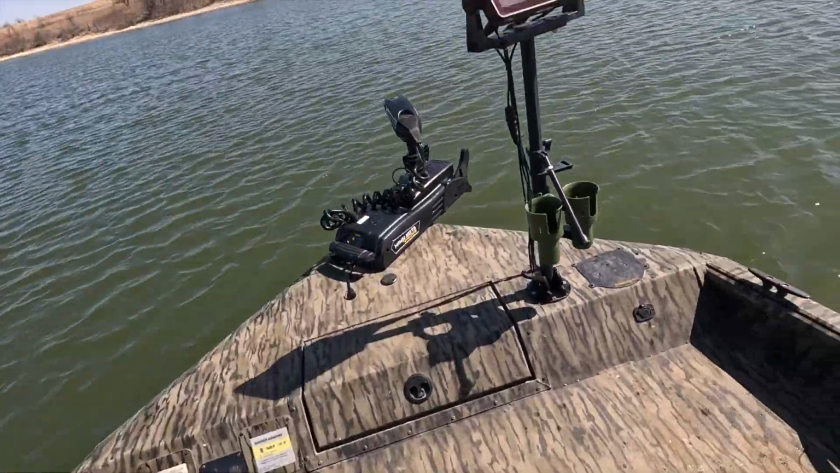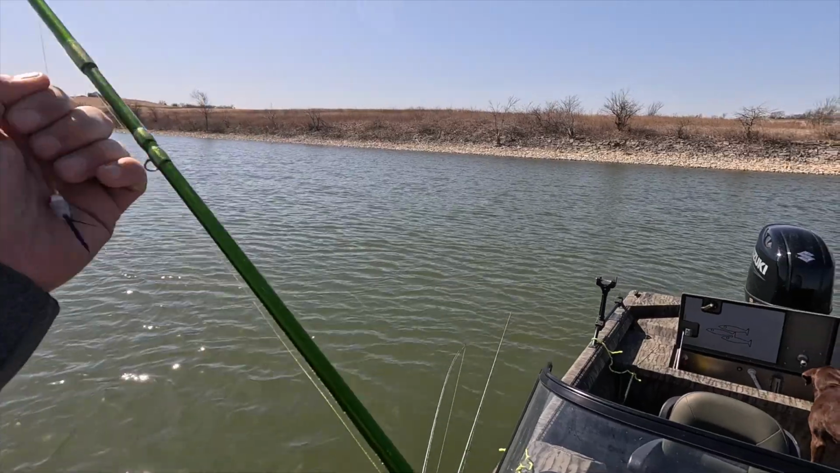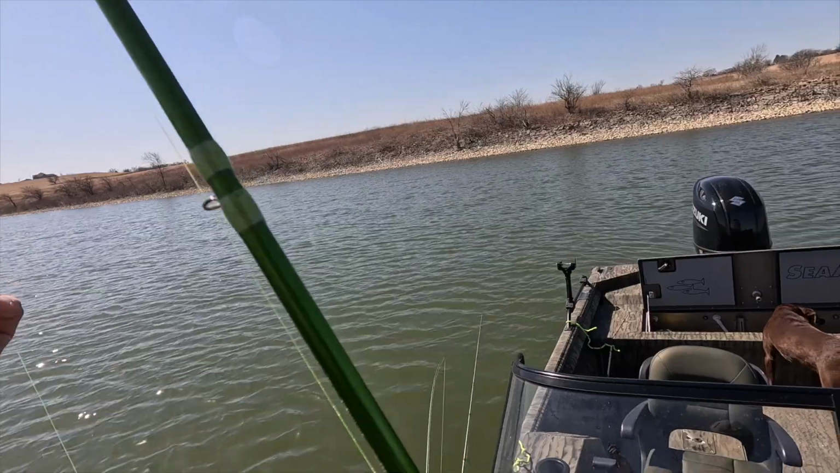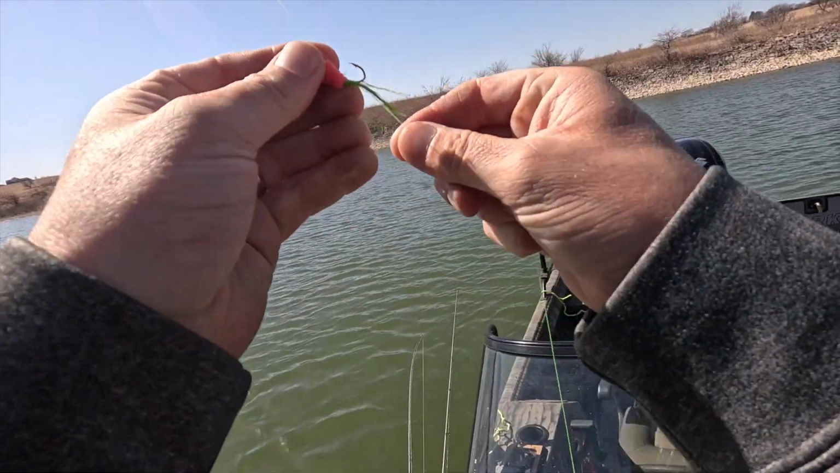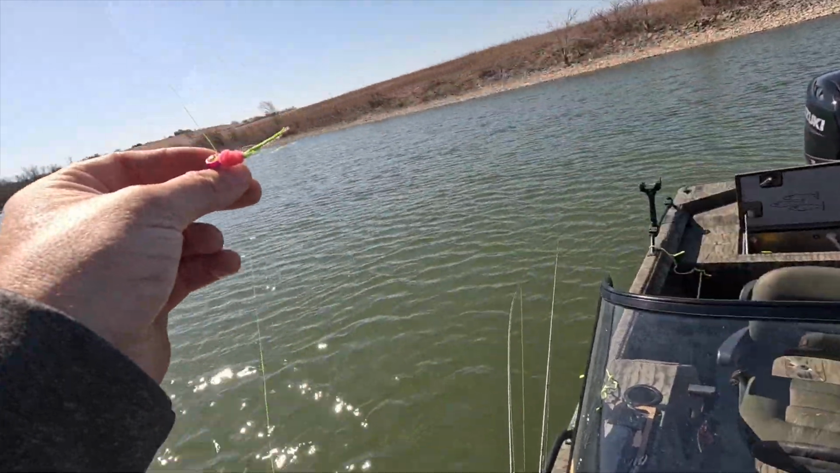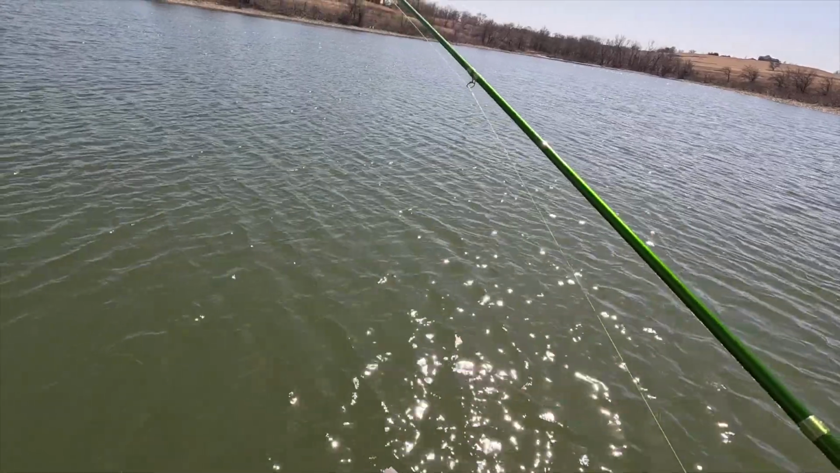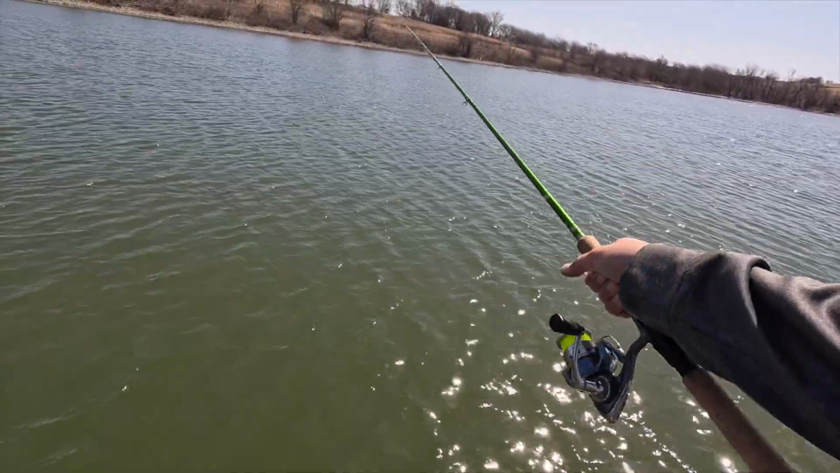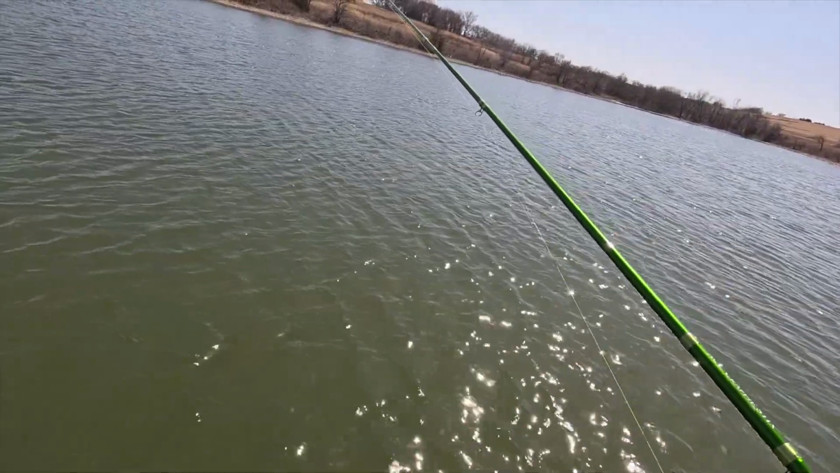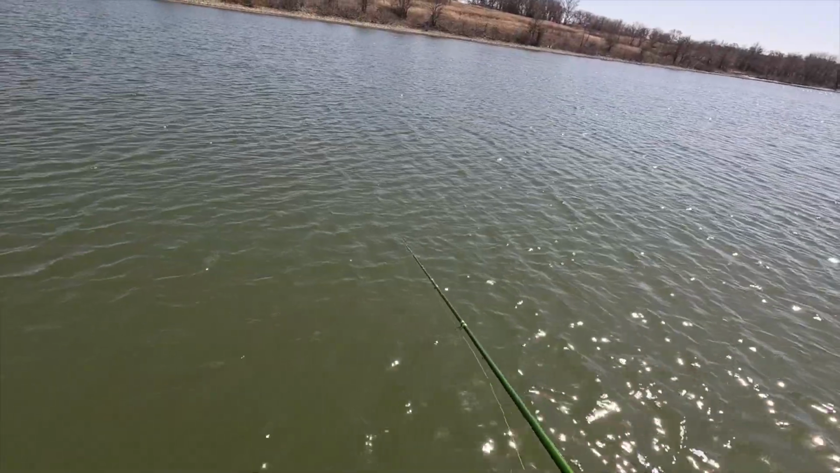Still trying to figure out what's happening with these fish right now after ice out and all that fun stuff. So hopefully we can keep at it for a little while longer. I would love it if I could catch my limit of crappie today, but we'll see. All we need is it to turn on real good for just a little bit.